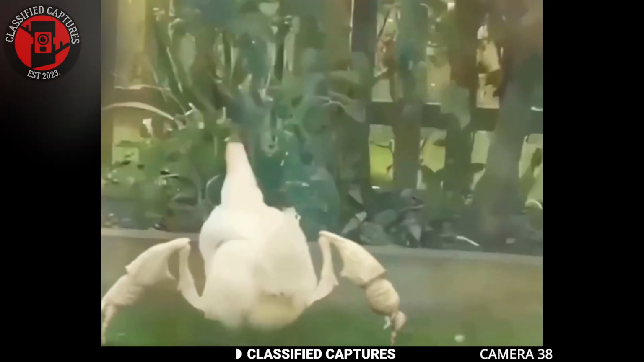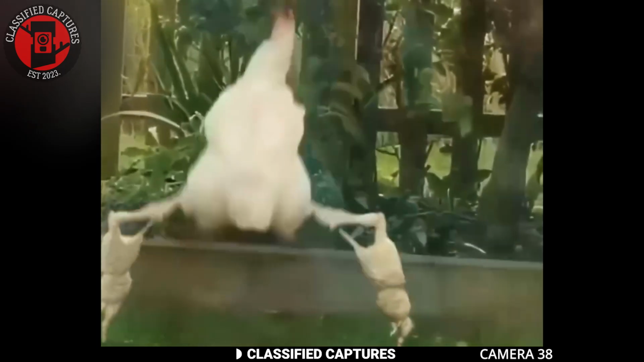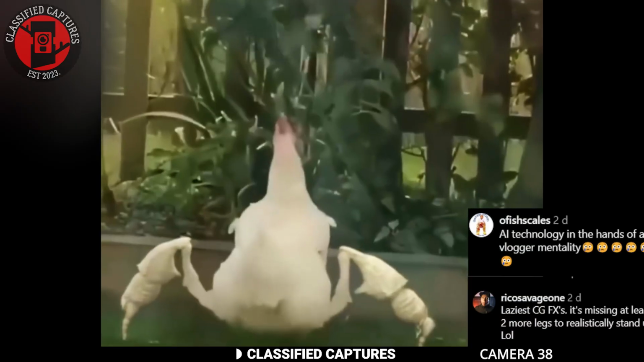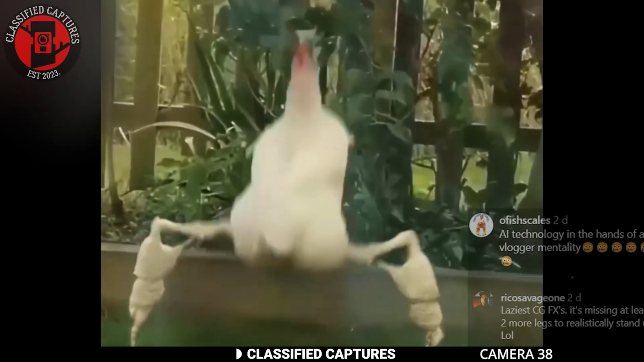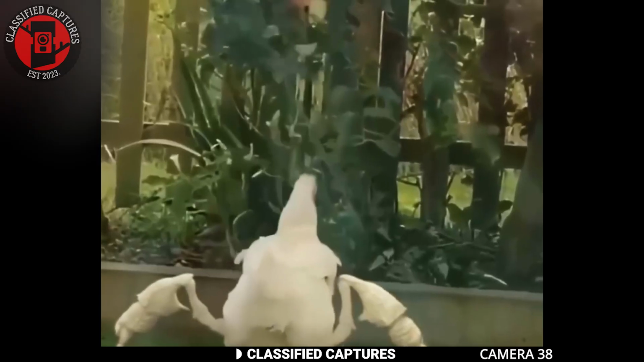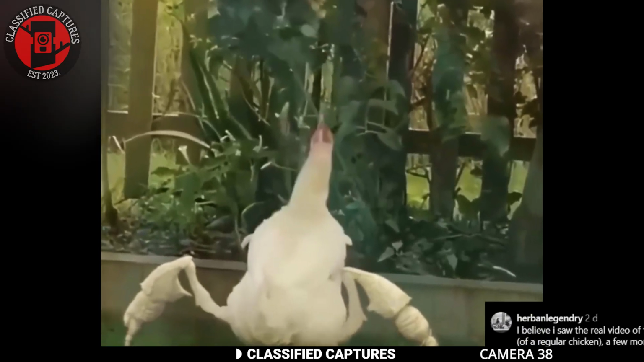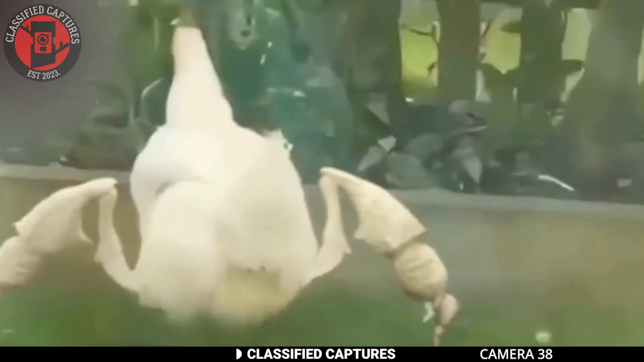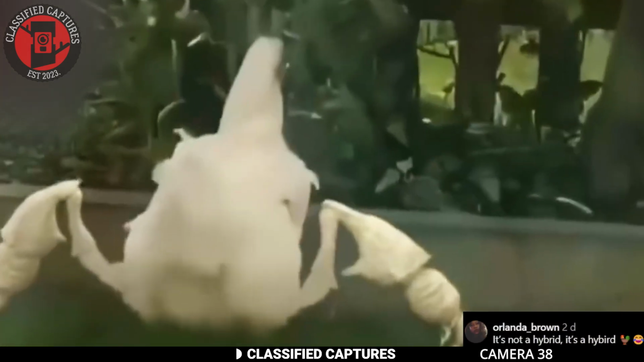I was not the only one to notice this, as the subsequent pages where it was posted had individuals calling these inconsistencies out. Take these, for instance. While everyone was calling out the obvious, another user confirmed everyone's suspicions. This was indeed footage of a regular chicken that had been edited to create this hybrid, or as this user loved to call it, hybrid.